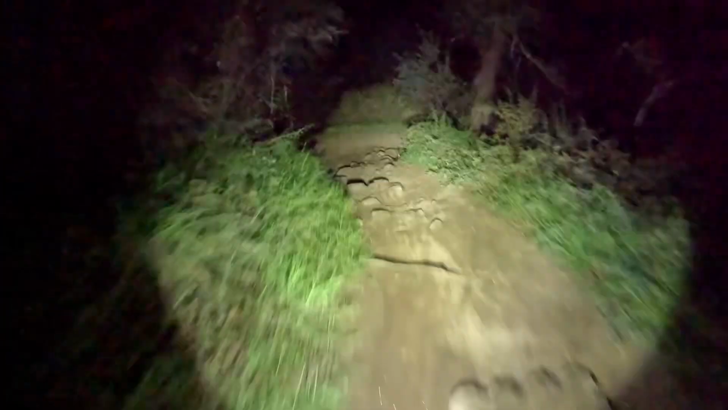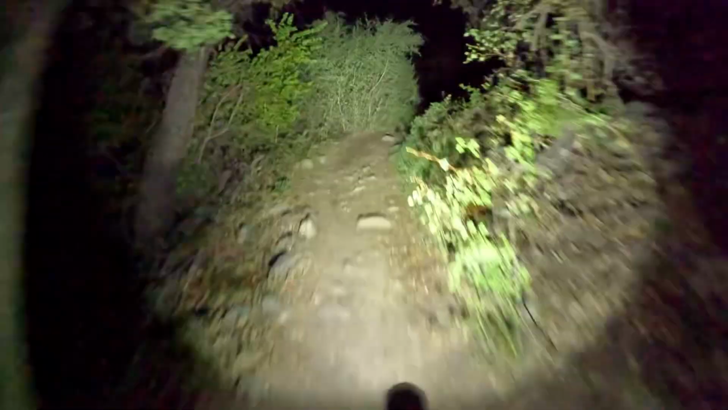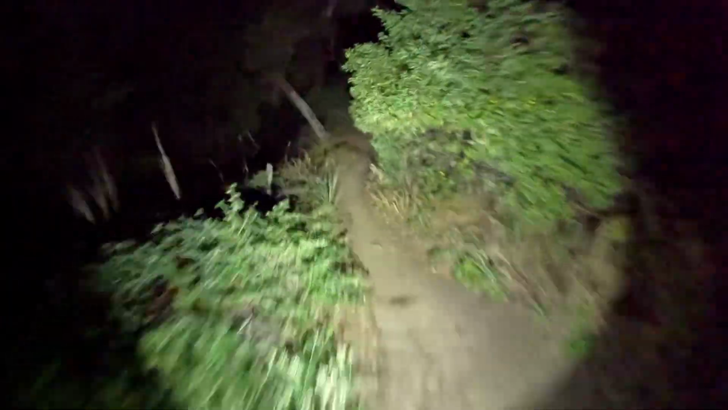So, it's pretty dark here at night. We're under trees. We're going through water. You can't really see through water at night, so you have to deal with that.